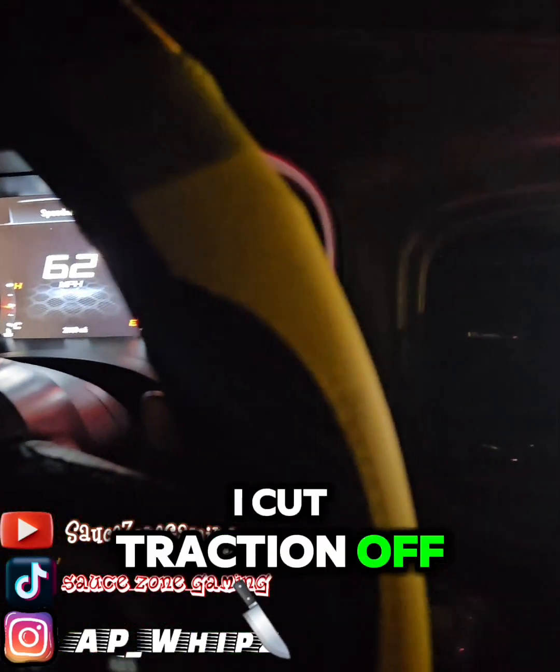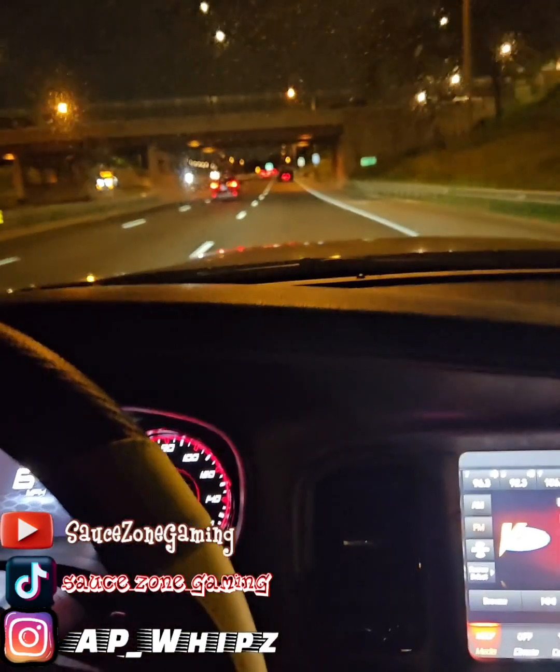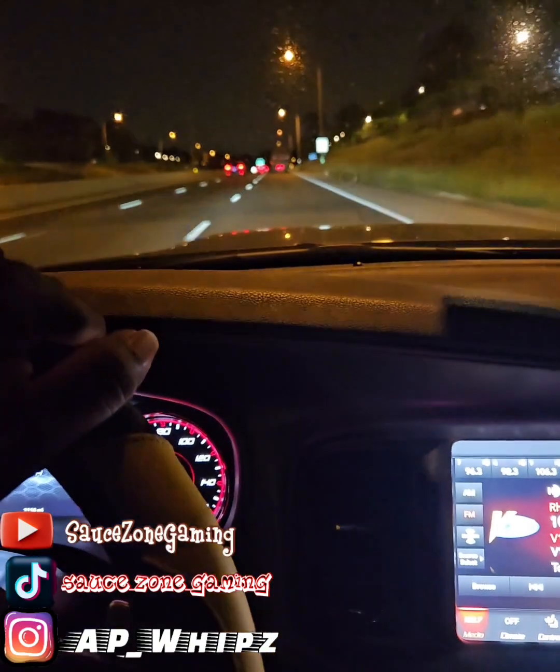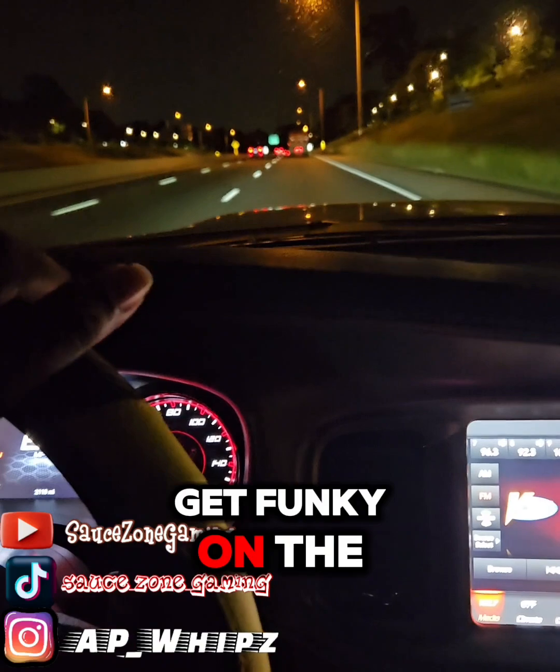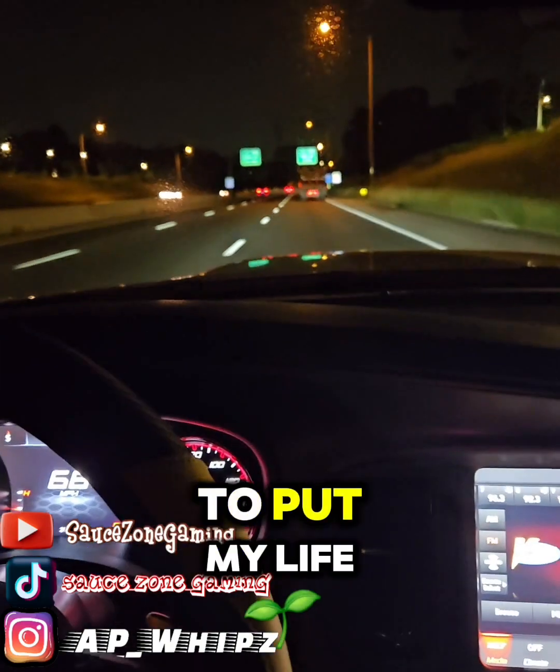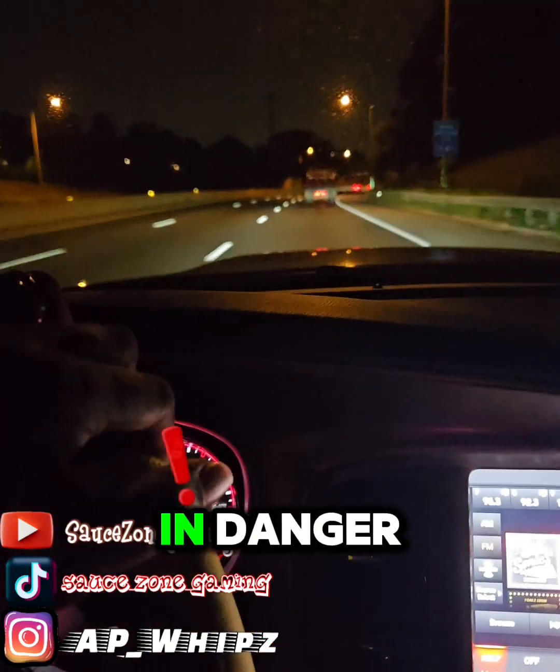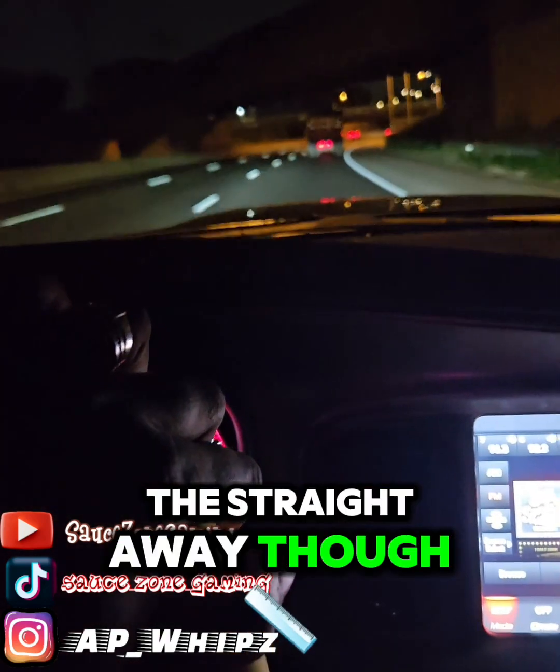I cut traction off, y'all. I cut sport mode off because wasn't nobody trying to get funky on the straightaway. On the straightaway, boy, I cut traction off and burn them off. But wasn't nobody trying to get funky on the straightaway. They like that weaving in and out, you know. I guess that's the way you can tell, see who's a good driver and stuff, but I ain't trying to put my life or the lives of any other pedestrians out here in danger. Wouldn't nobody get on the straightaway, though. Still lurking.